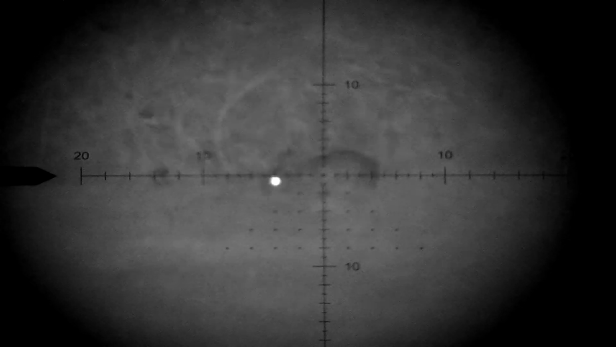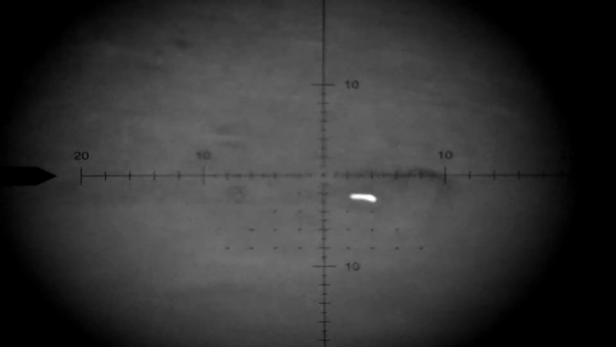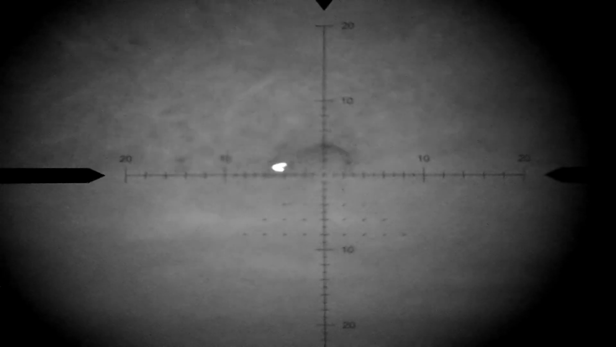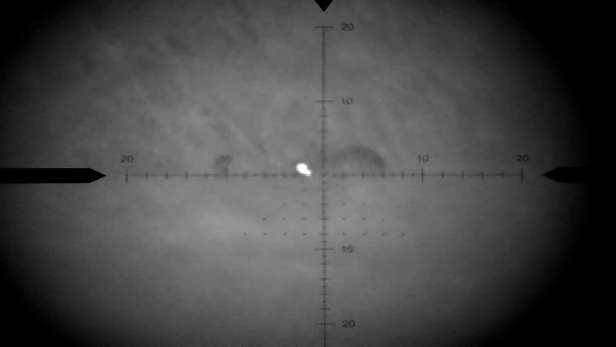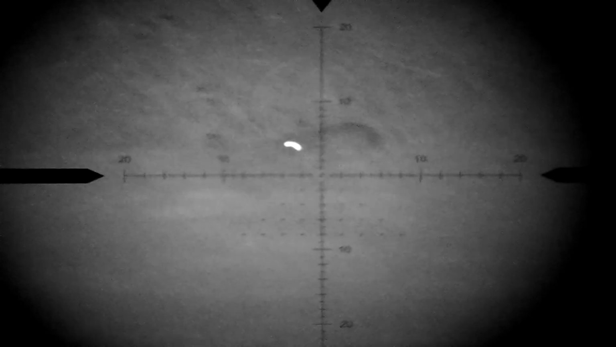And I think the PARD 007, for what it is, is an extremely good and capable piece of equipment, given that it's fairly cheap and rear mounted on the scope. It actually works very well, I think. Let me know what you think in the comments below, maybe.